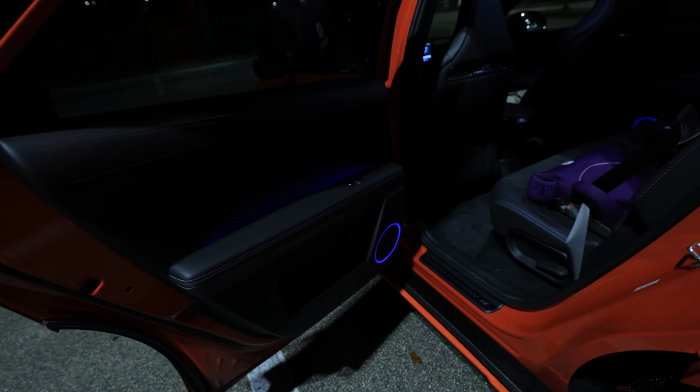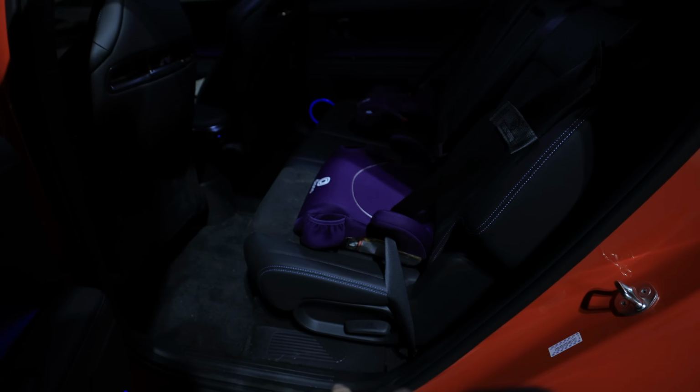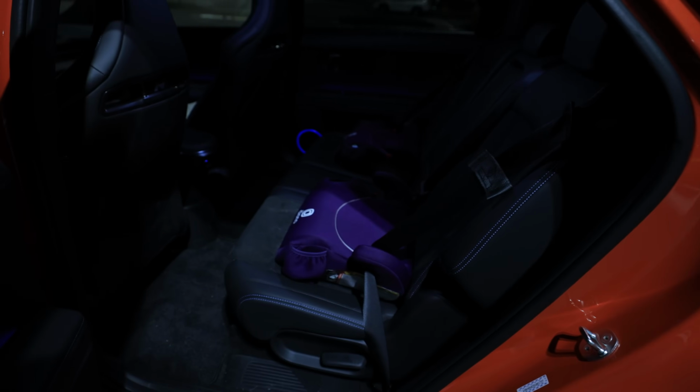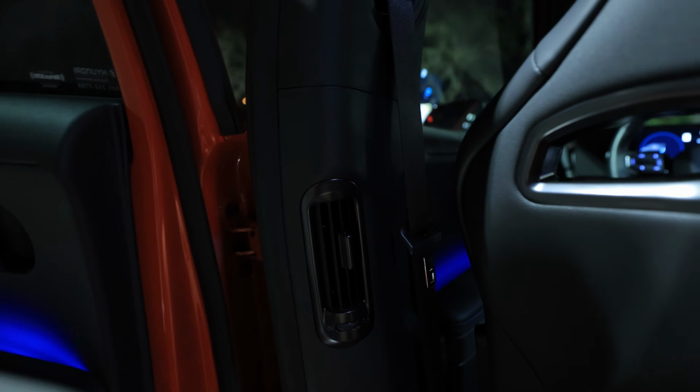It's got the ambient lighting around the speakers, which looks great. Come on the inside, you have adjustable, you see this little lever at the bottom, adjustable reclining back seats. Flat floor. There's so much room back here. Now the vents. Yes, we do have vents. They're right there on the B pillar. Appreciate that. Let's close this back door.